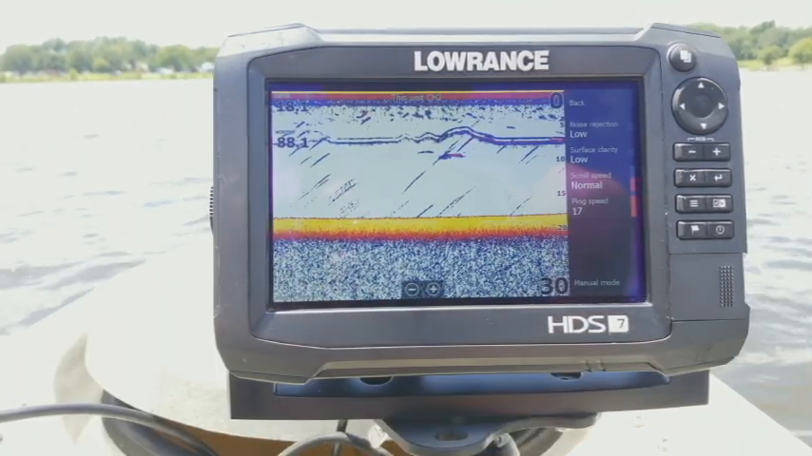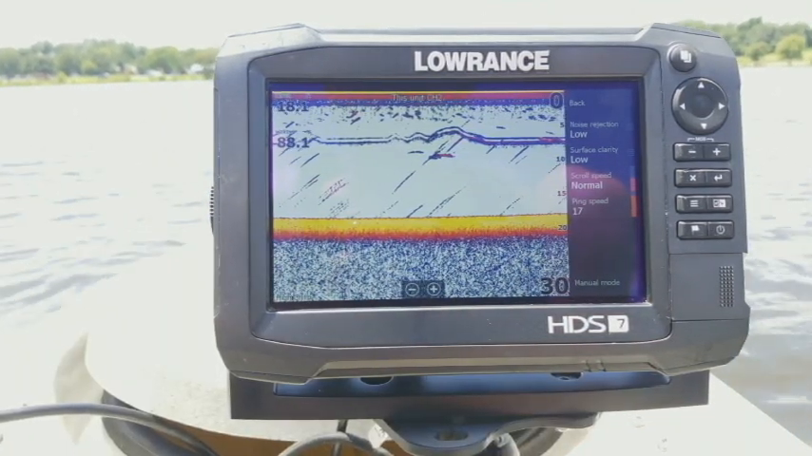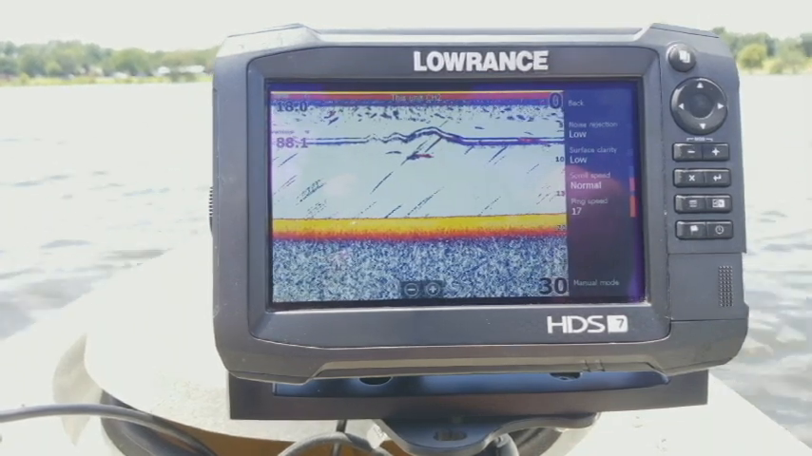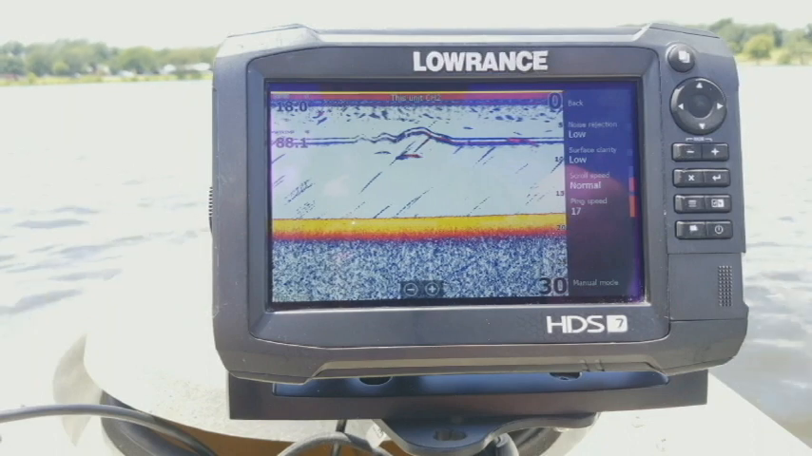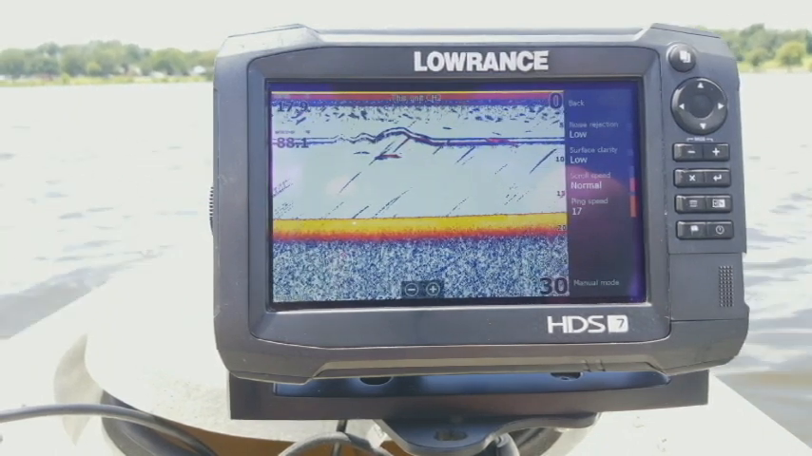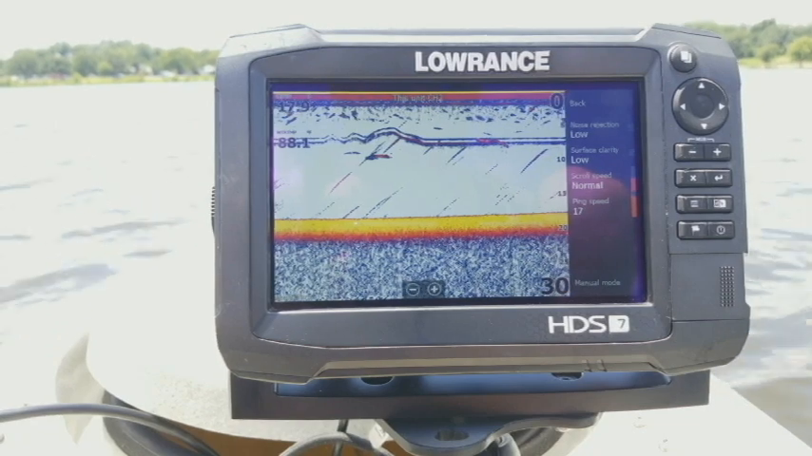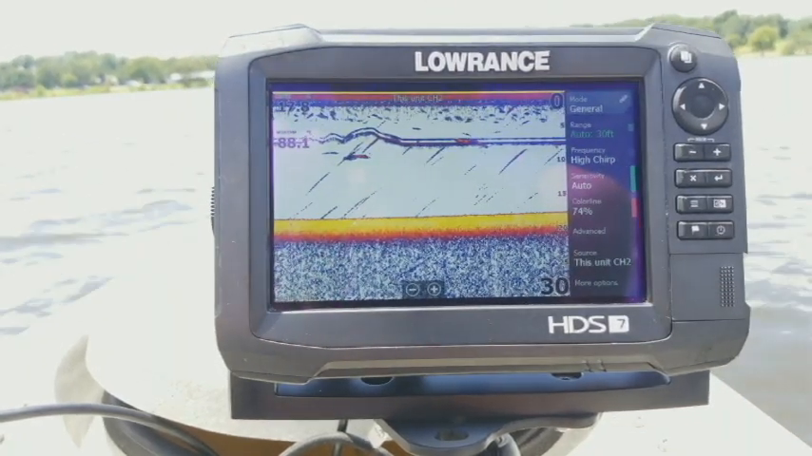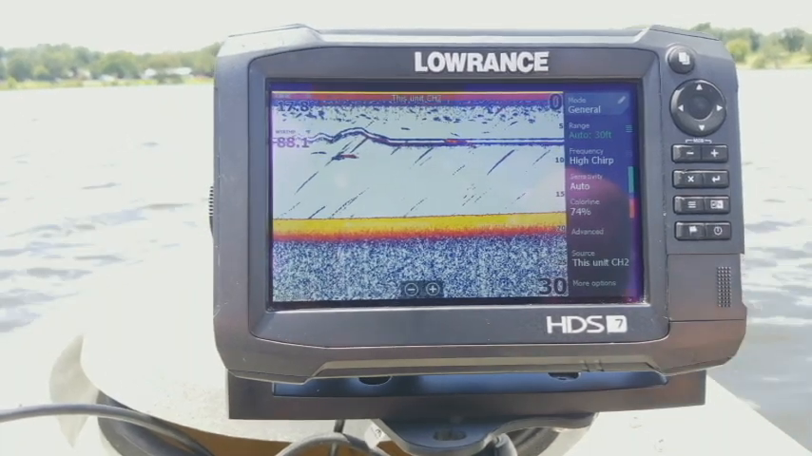So let's go back. Now you also have this manual mode. All that does is it turns off all of your automatic modes, like your auto sensitivity, auto range. It sets them all into a manual setting. You know, I don't really use that. I like the auto settings on here. And so I leave my manual mode off, but that's all that really is. So let's go ahead and go back.